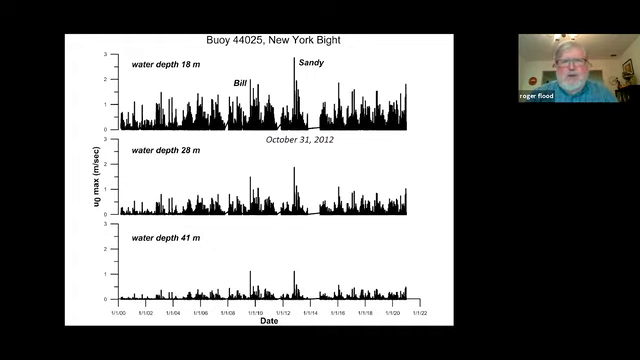So we can see Hurricane or Superstorm Sandy is marked there on October 31, 2012, and in 18 meters, this U0 max should be as high as 3 meters a second. And it's down to 1 meter a second, I think it says. Yes, and even at 40 meters. So this is consistent with what others say. It's known that waves can cause part of water motion even at quite significant depths.